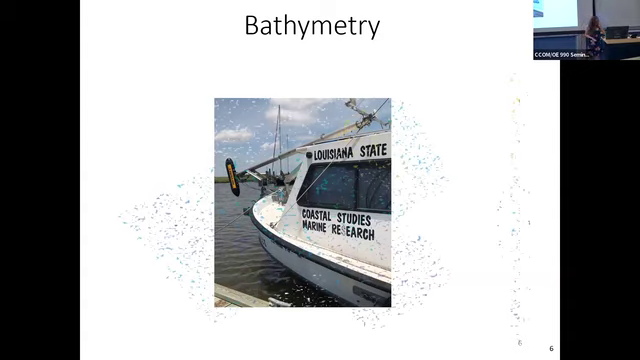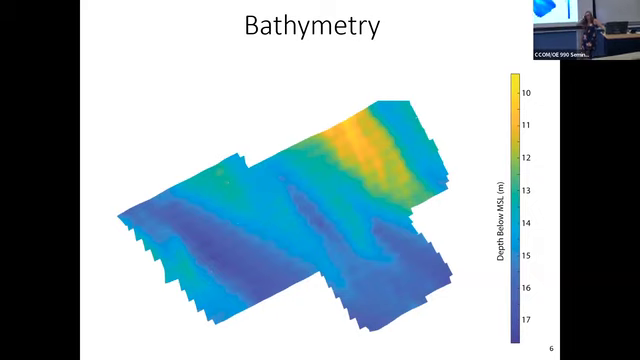So that type of data looks like this. You go and you collect it. Those horizontal lines are actually striping from the different seismic lines you collected. And then you get areas where you have topographic highs. In this particular figure, the warm colors are topographic highs or ridges. The cool colors, those deep blues, are topographic lows. And you can kind of get an idea of what the seafloor looks like in relief.